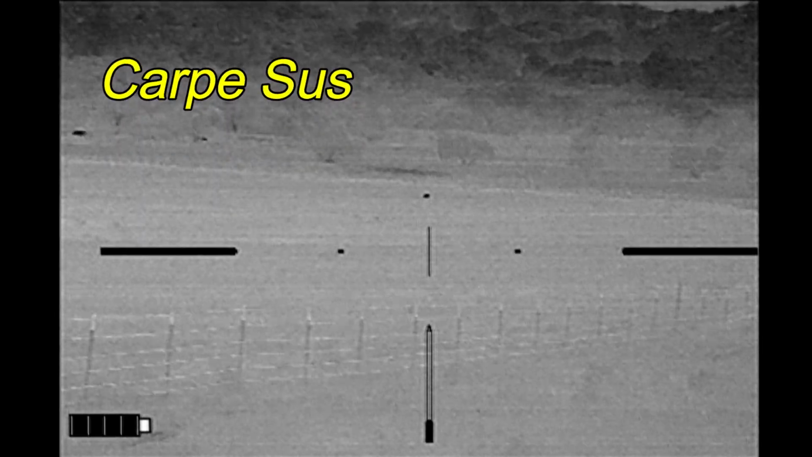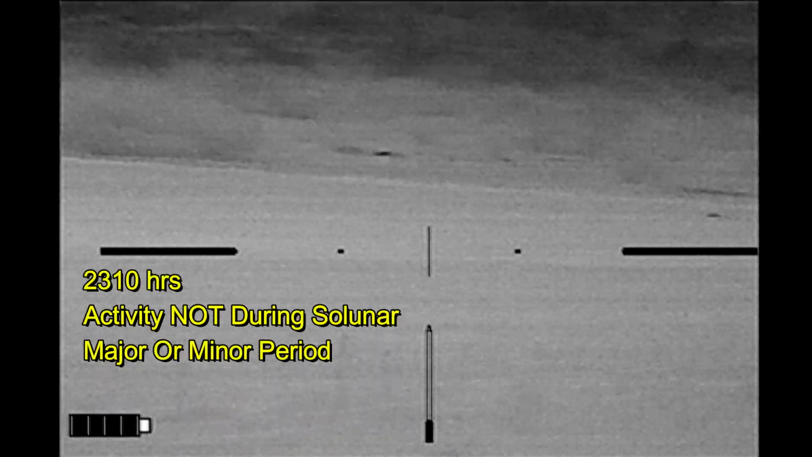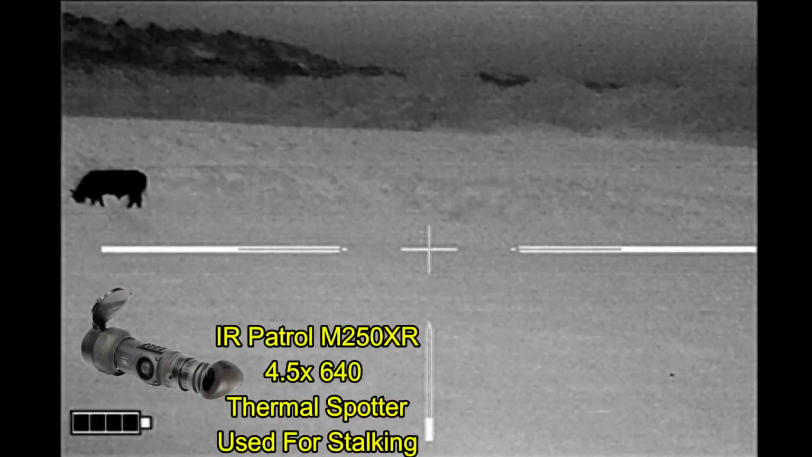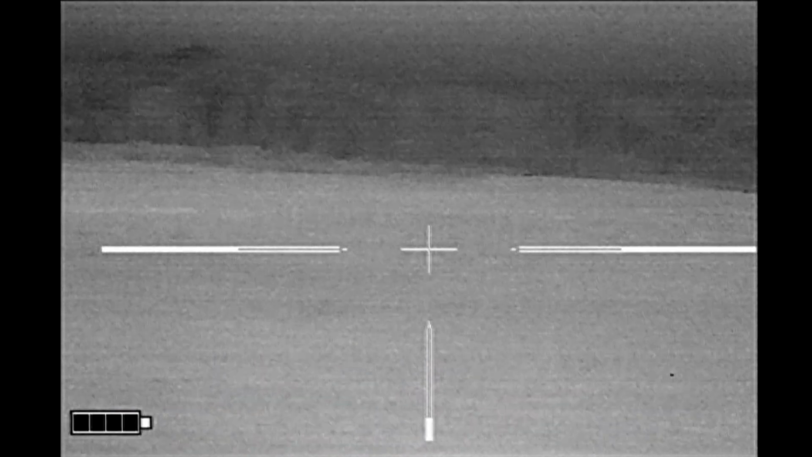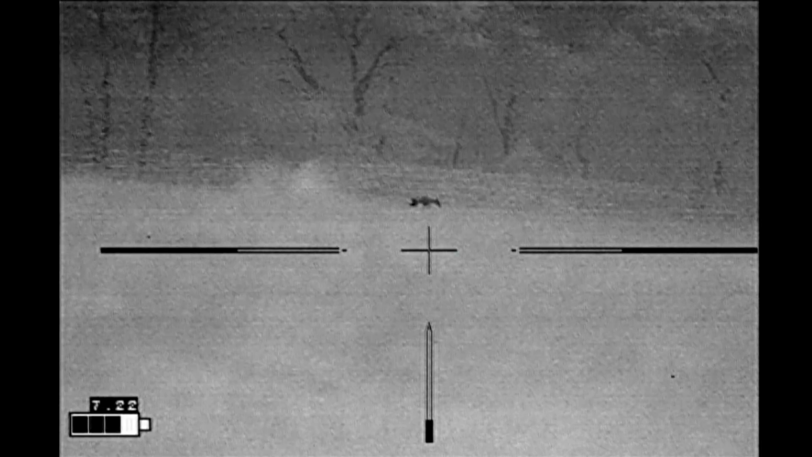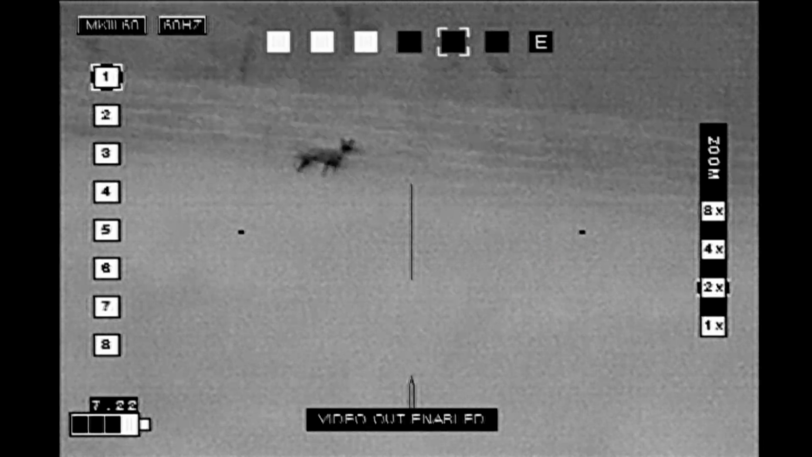Carpe Sus, I spied this hog at the far end of the pasture. Since hogs were my goal for the night, I headed off after the hog, but it moved off property. And in the meantime, I spied this coyote right here, and one way off in the distance behind the hill that you see. Well, that's the one that was behind the hill. You're going to see the other one that I chased over to this area.